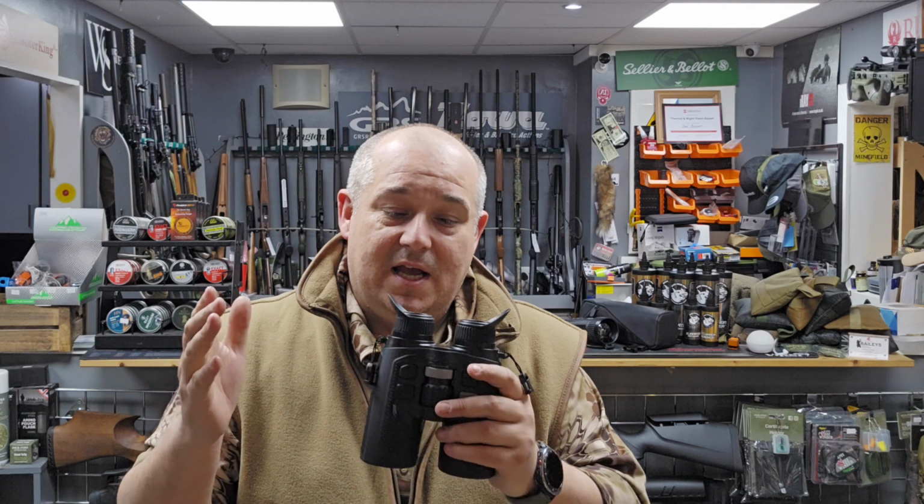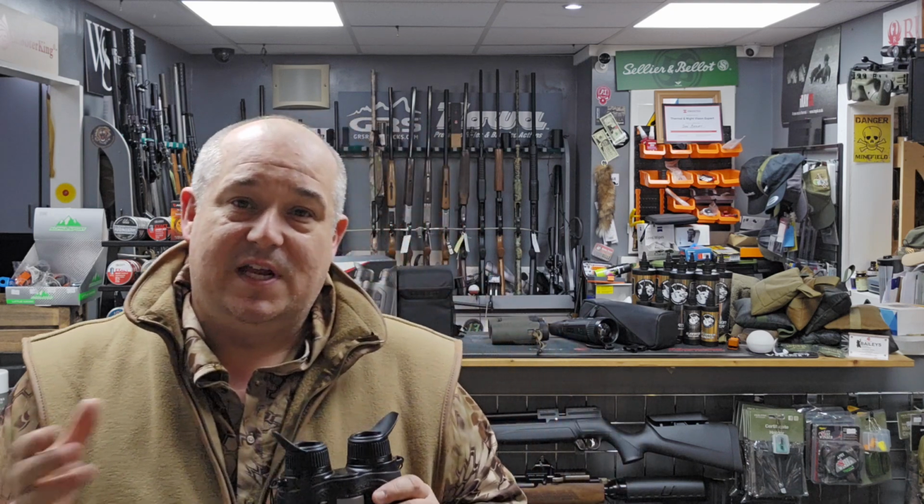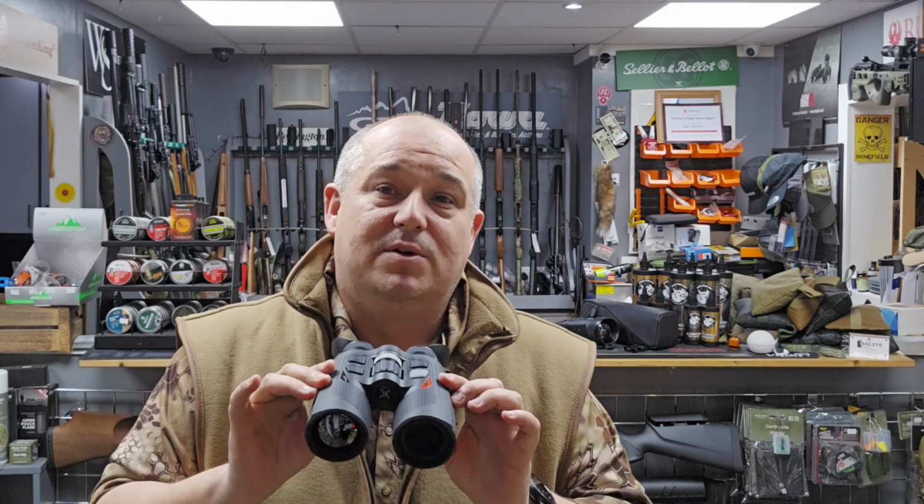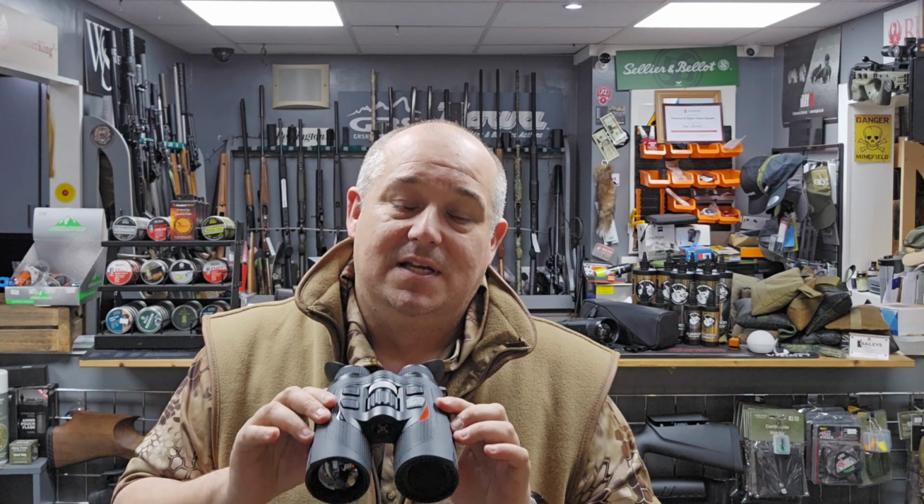Really lovely. Software on these is very much the same as all the other spotters and scopes. So with one press of the menu button, you're going to get a quick display for changing your colour palette, your sharpness, your contrast, your brightness, etc. Long press and it brings up the full menu system where you've got your Wi-Fi, your image sharpening if it's a foggy night, and you can even go down into the settings, and these have also got the image stabilizing.